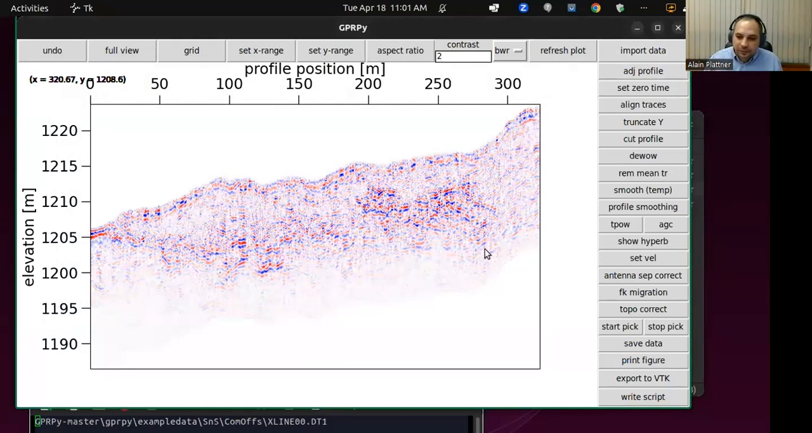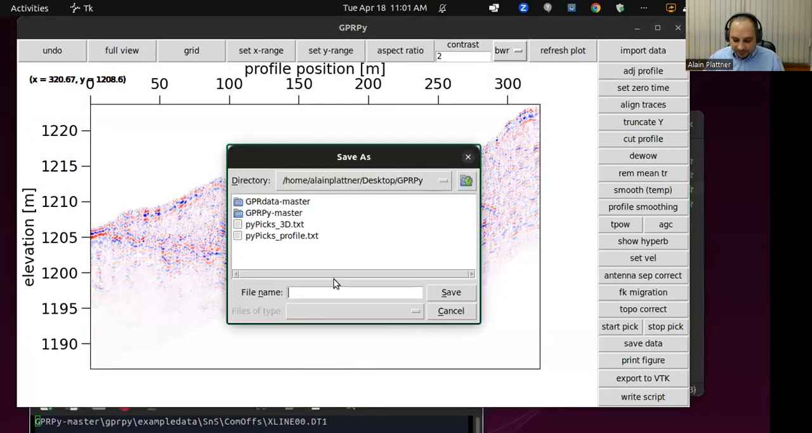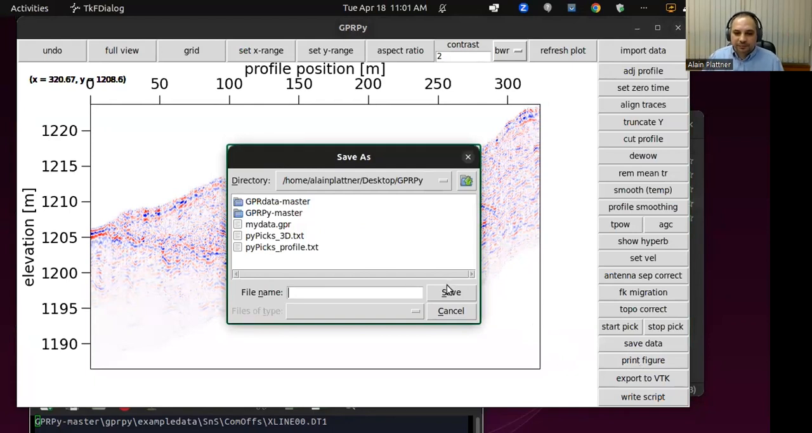A few more things. If you save the data, it's saving it as a .gpr file, which is basically a Python pickle file, if you have a background with Python. And there is the script that I showed earlier on GitHub that can turn this into just an ASCII data matrix with a header file. You maybe want to use print figure.